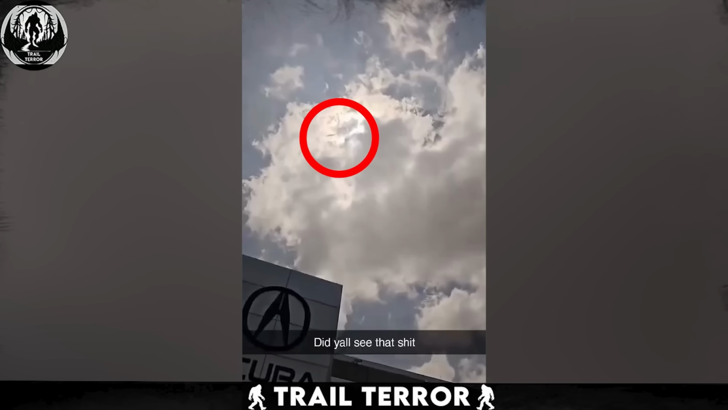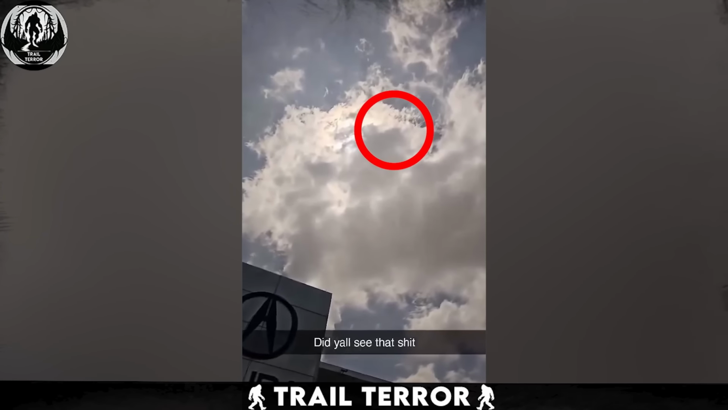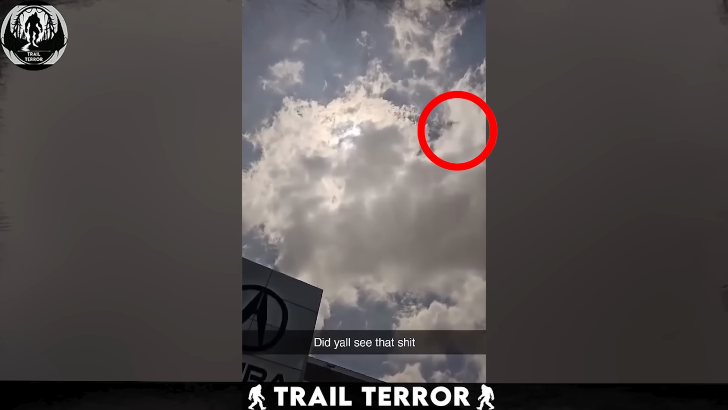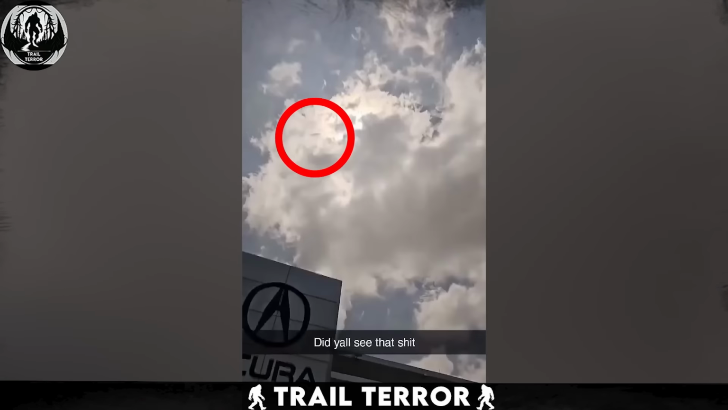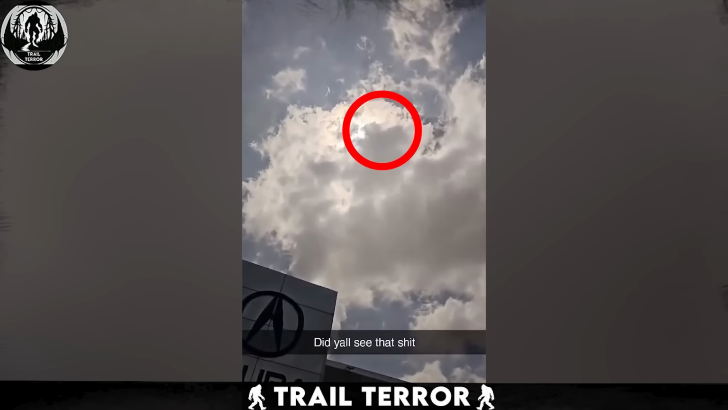What is that? A dark shape, far too small for an airplane, zipping through the clouds. Could it be a bird, a drone, or something far more enigmatic? A flying human, or maybe, just maybe, a visitor from another world. It disappeared too quickly to be sure.